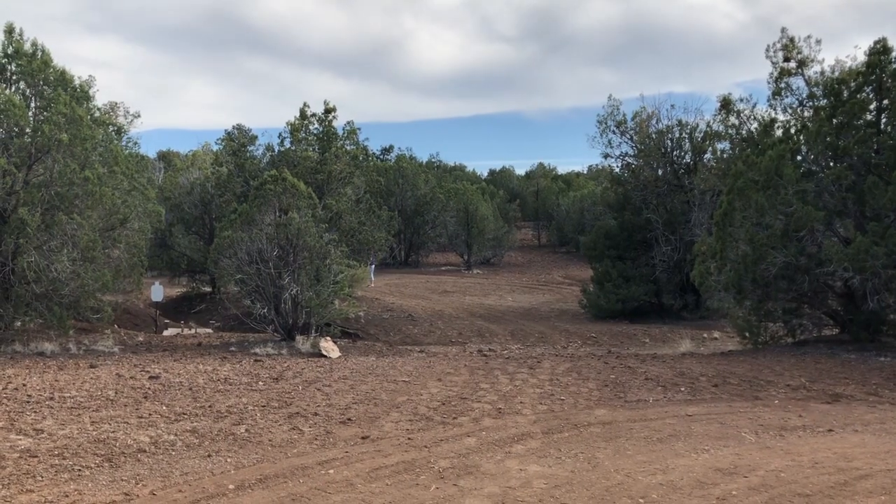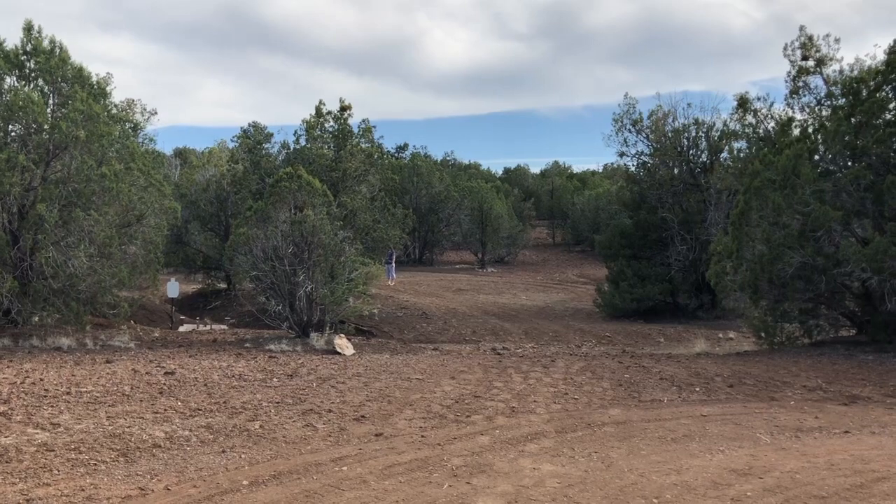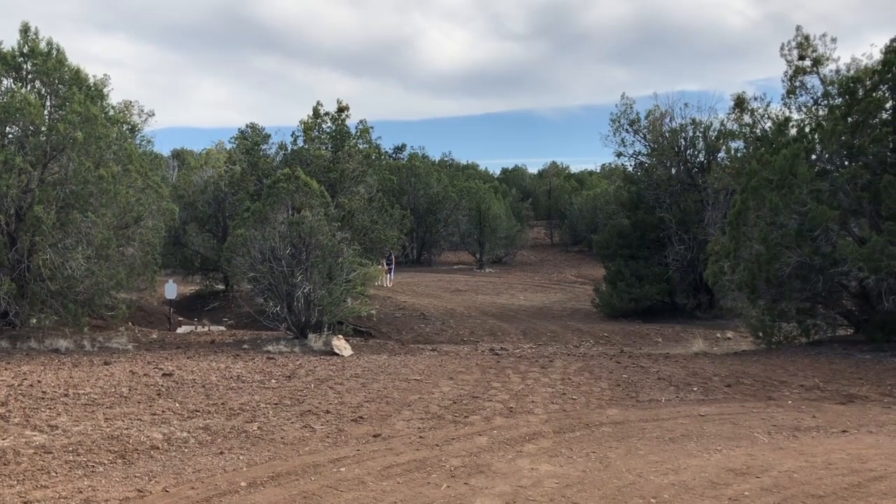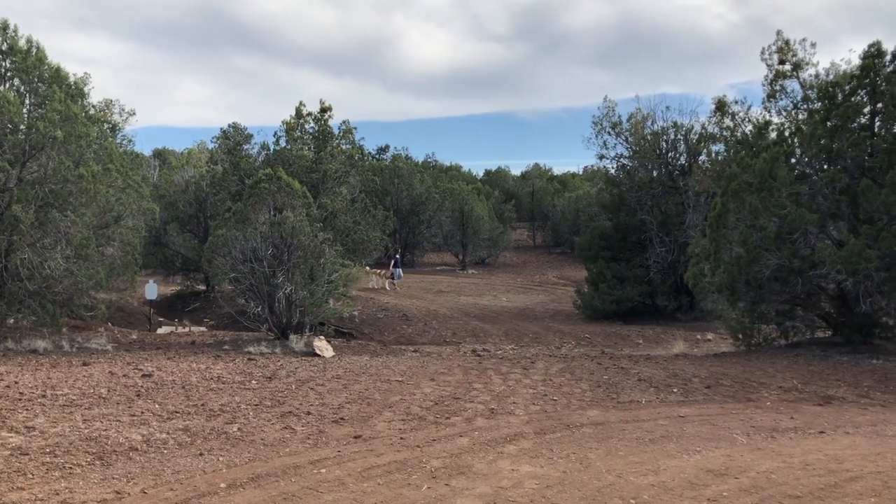Now, once the wife and the pooch step out more in the open here, I'm going to go ahead and stick the Scout 3 240 up to the camera and cycle through the different palettes for you. They're at about 50 yards, so you'll get a good idea of how it looks and how it works at about that distance. With these Scouts, they don't have a manual focus option. They're all fixed focus, and that combined with the 19mm lens and the 320 sensor, it's just about as good as you're going to get out to that distance.